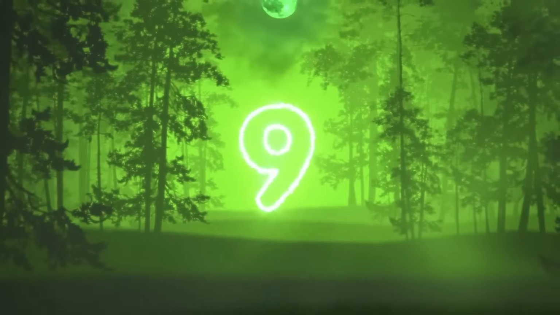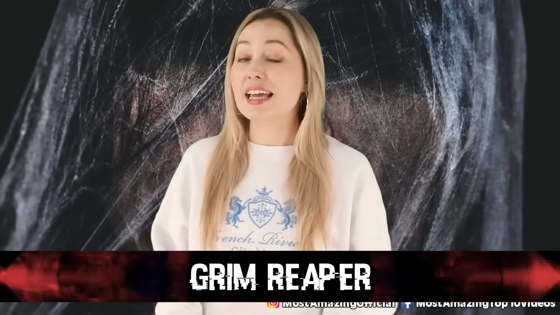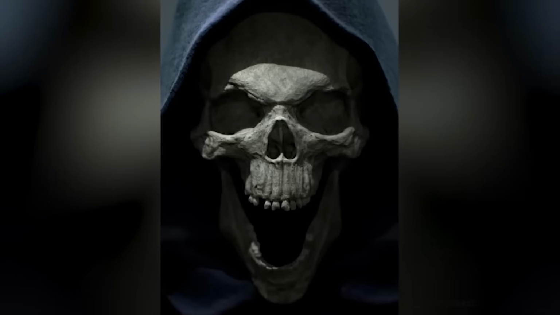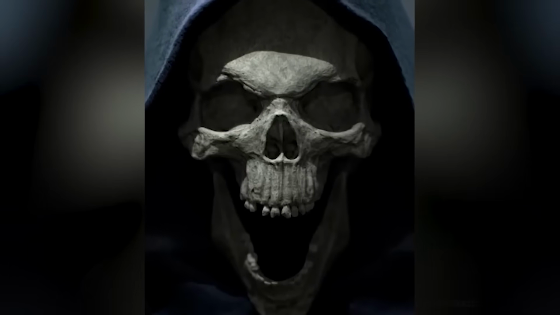One of the two. In our number 9 spot, we have the Grim Reaper. On the 10th of July in 2012, a trail cam picked up what looks to be the Grim Reaper walking around in the woods. Okay, well, obviously it's a man dressed up like the Grim Reaper, but still really scary, and if I were in the woods and accidentally stumbled into him, I would assume that I was as good as dead anyway, because only a killer would dress up like this on a day that wasn't Halloween.